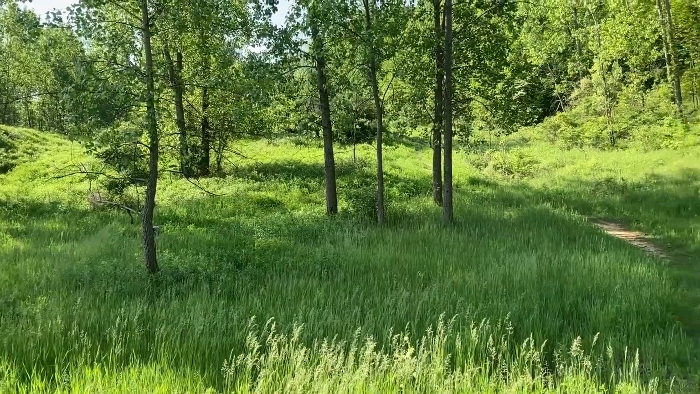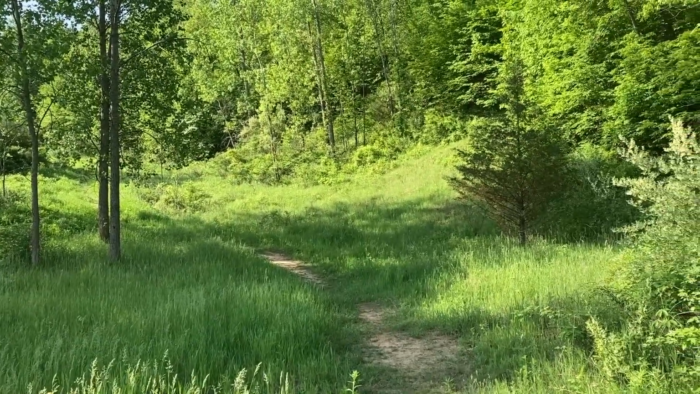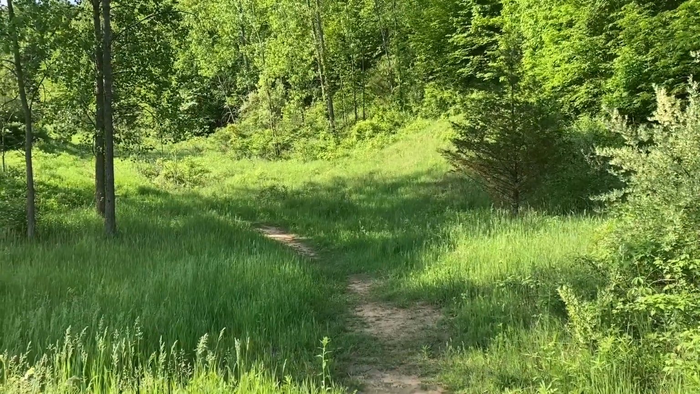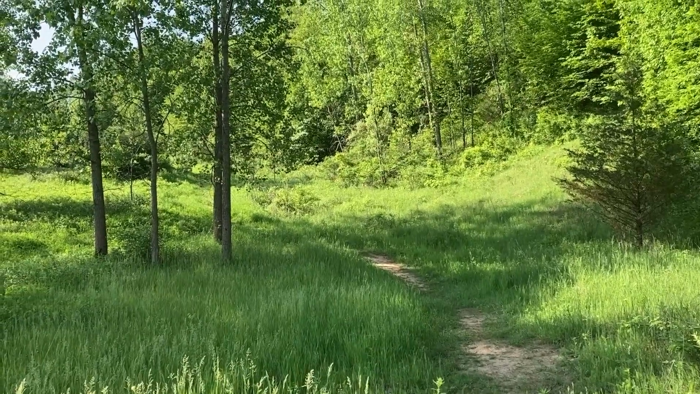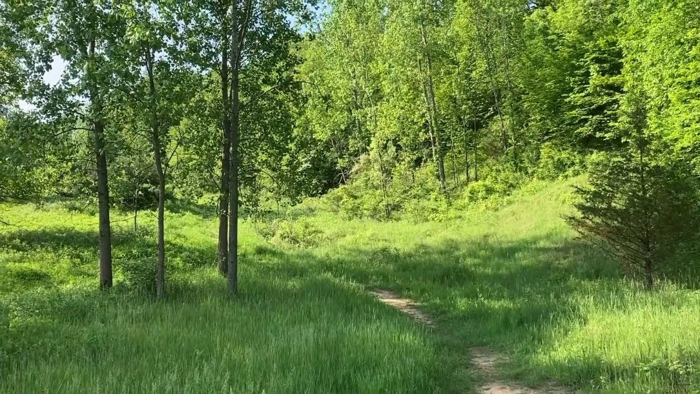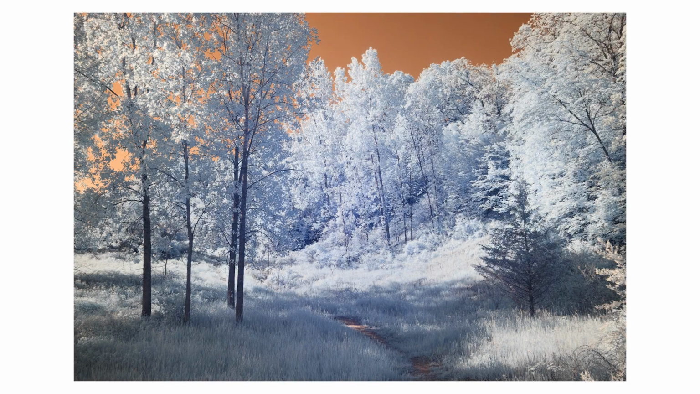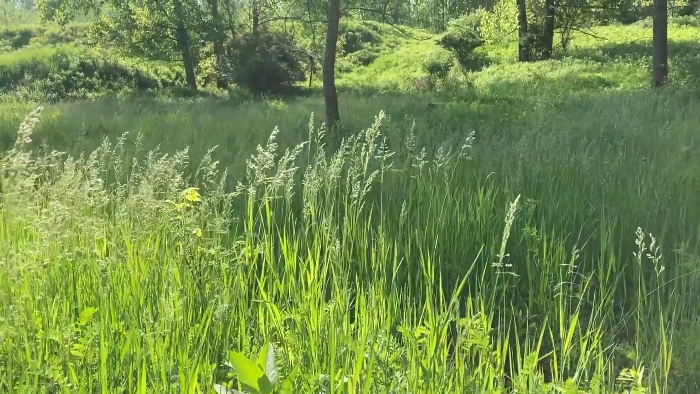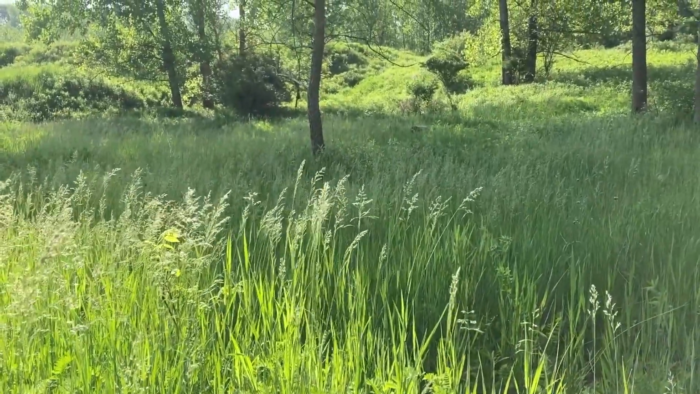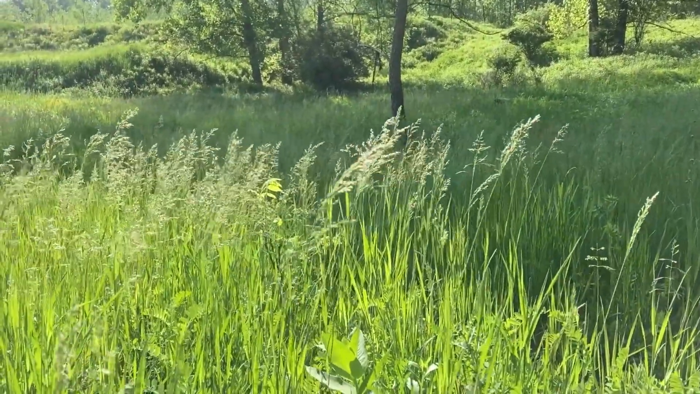I don't know about you, but I'm more for open space with some trees and a wider path. Walking through the woods on a very thin path, especially with tick season around, it's a little perilous sometimes. And out here, you have the highlighted grasses, the dark background. Are going to show up really well as a detail of this area.